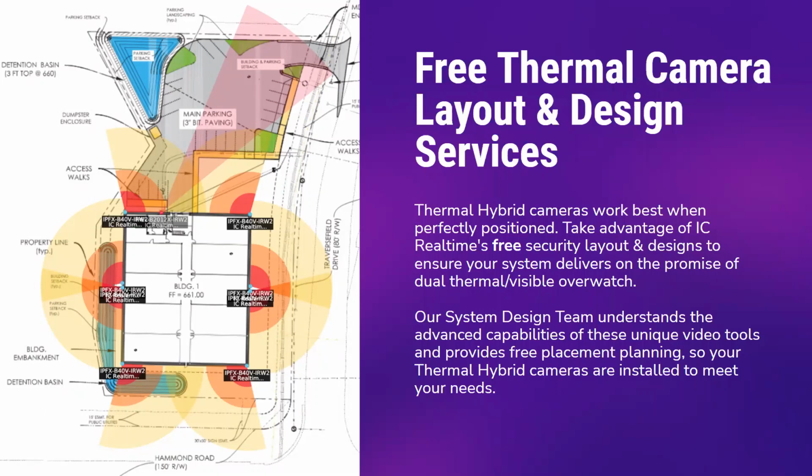As you see here, they'll indicate the placements of the cameras, the coverage areas of those cameras, the DORI distances of those cameras. If you're not familiar with what a DORI distance is, DORI stands for detect, observe, recognize, and identify. And these are the distances on screen where you can see this is going to be your identifiable distance. This is going to be your recognizable distance.